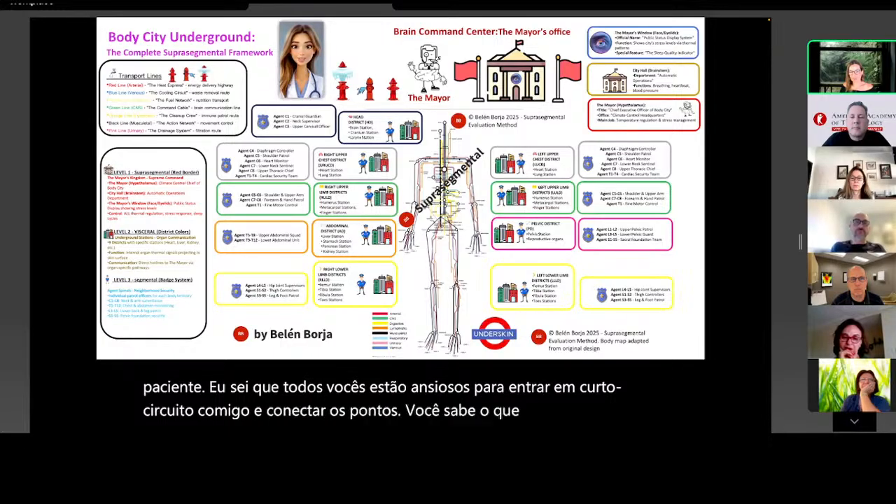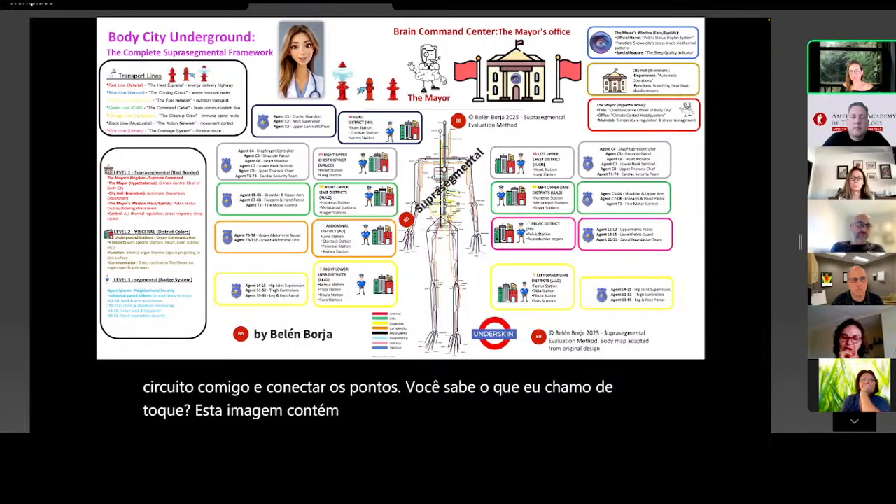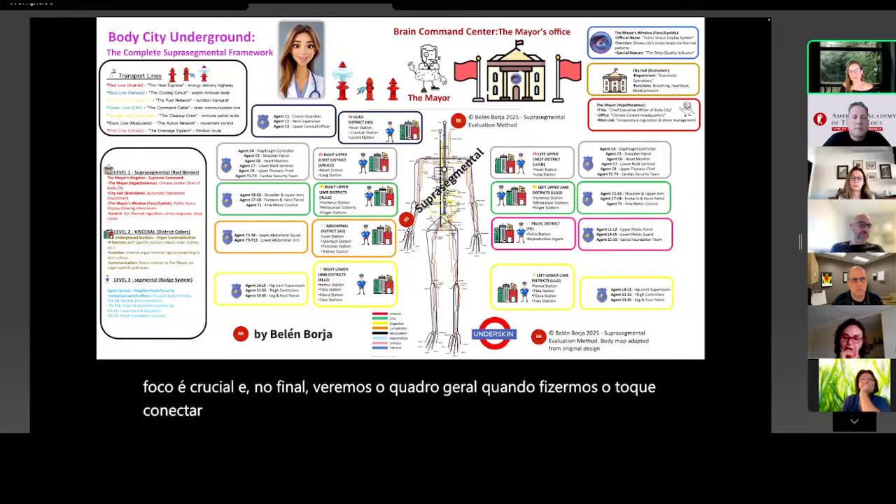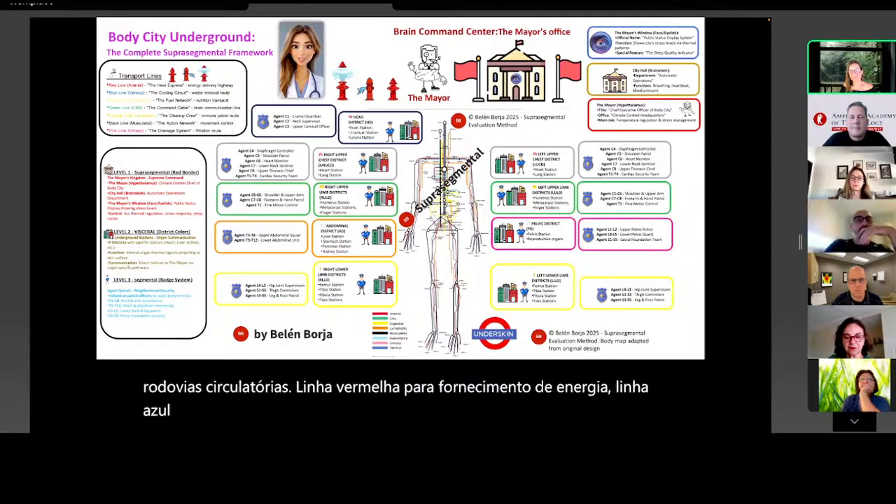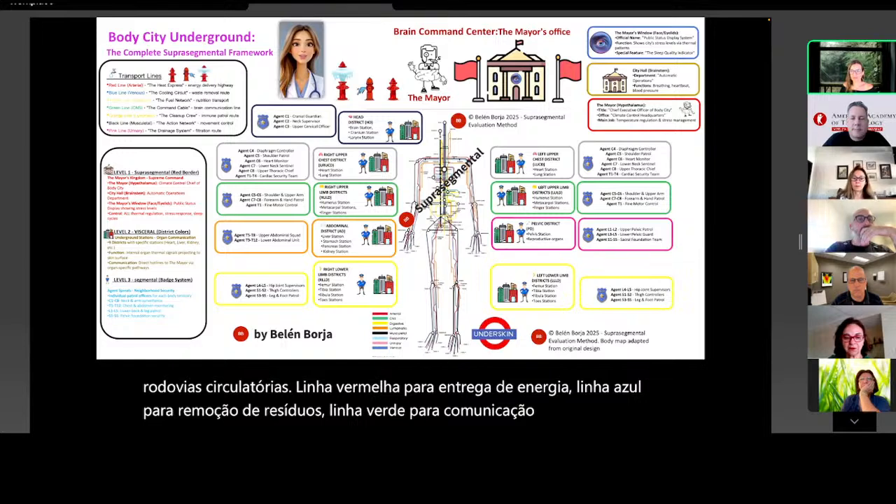This image contains tons of information, but I need you to start picturing it, connecting all the dots together. Look at our transport lines, the circulatory highways. Red line for energy delivery, blue line for waste removal, green line for brain communication, and more. Every thermal pattern follows these highways.